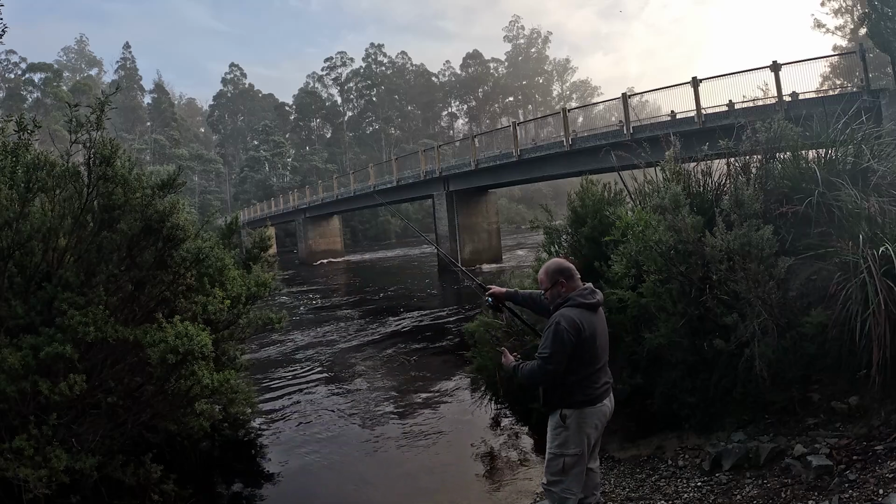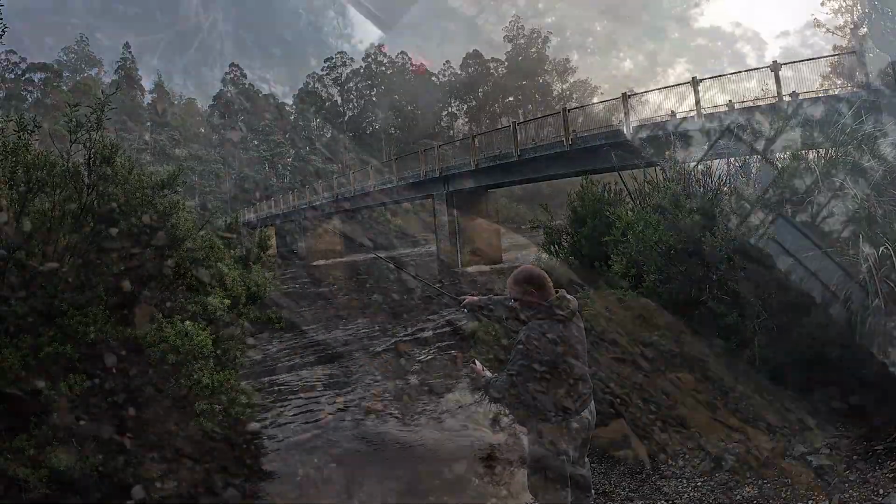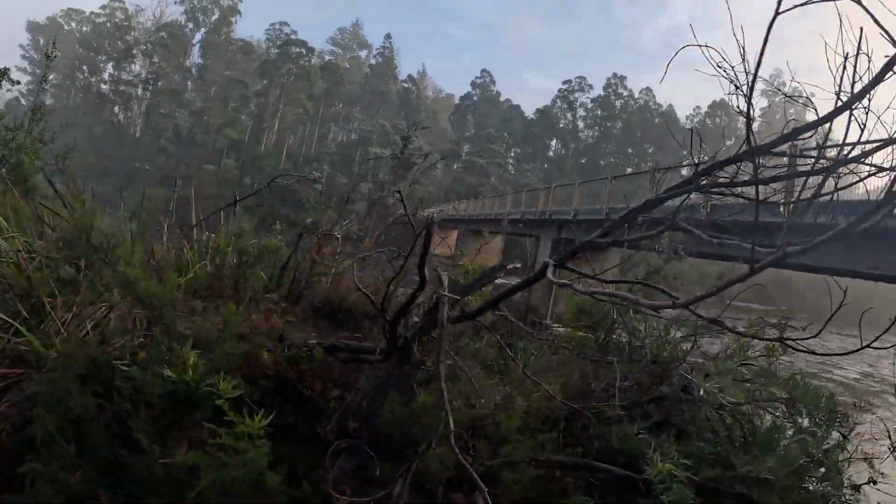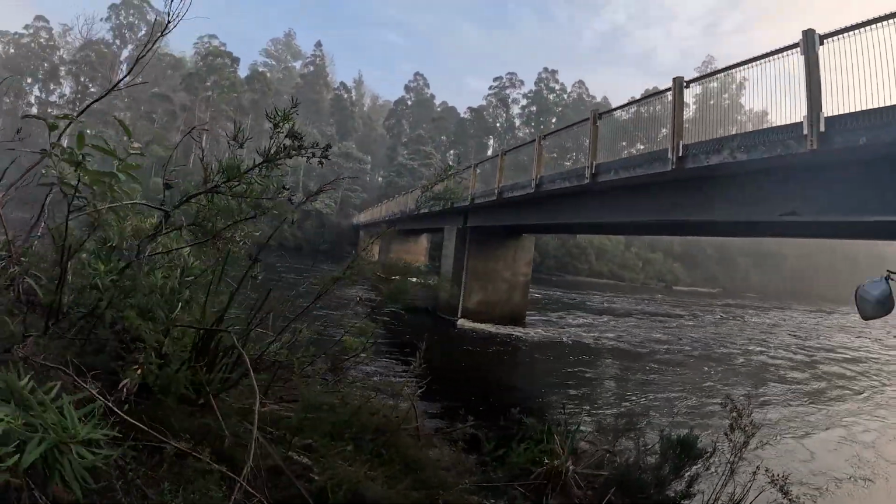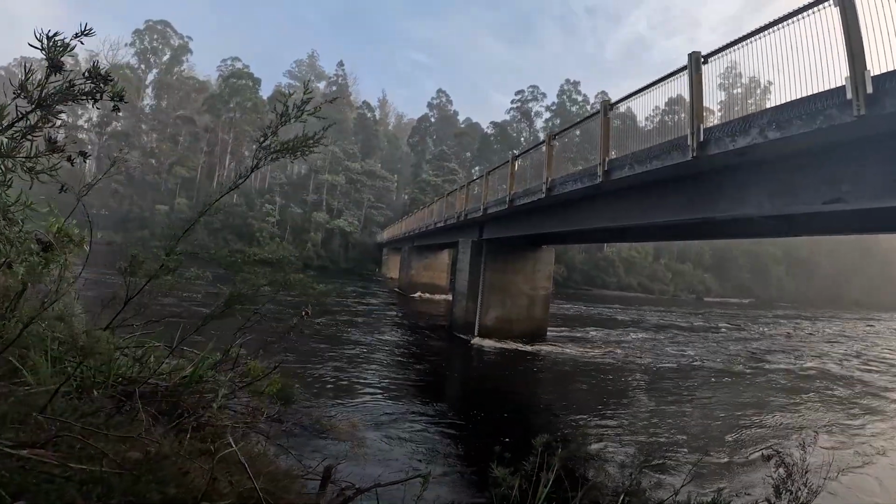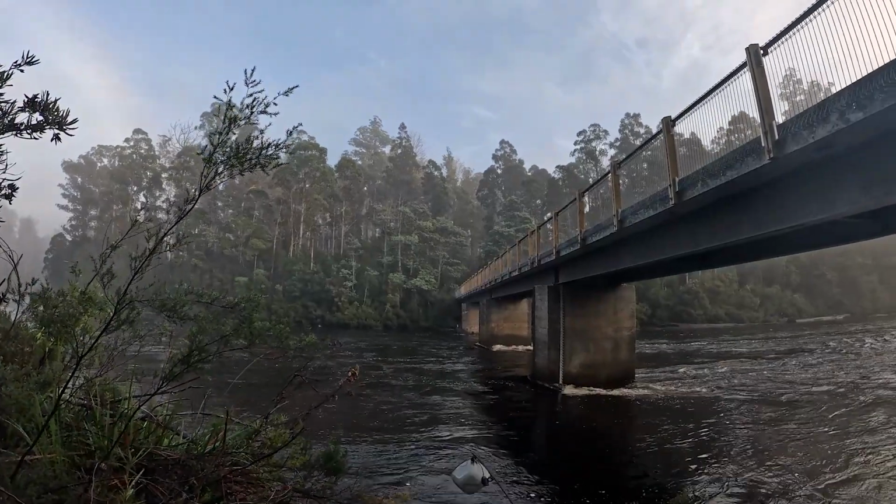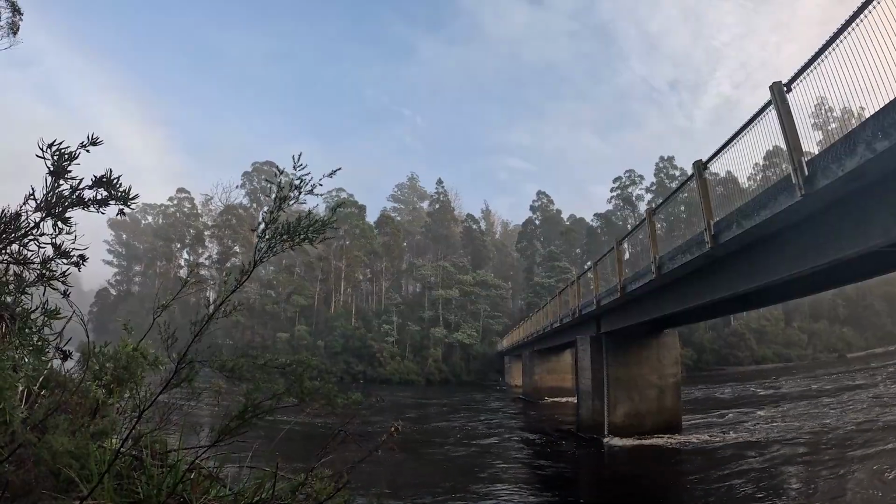What could go wrong? So that was only 1.5 there. And if you go to the flood mark on the actual bridge, it says it's only a metre out there, so it's not deep at all. And considering the speed of this water, I'm not surprised.